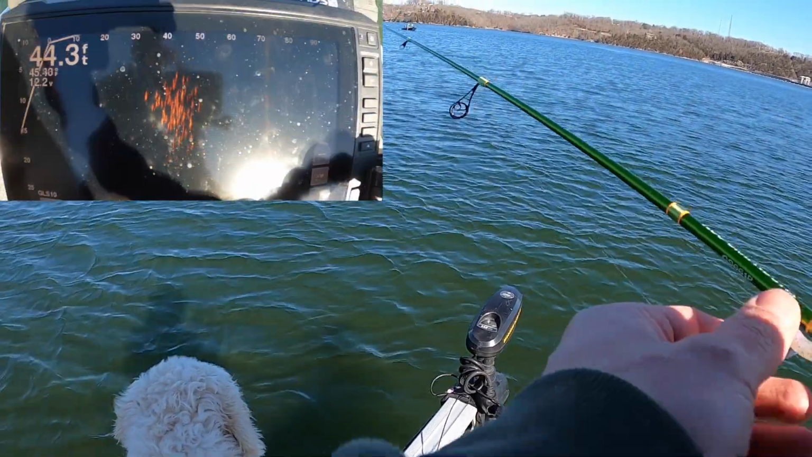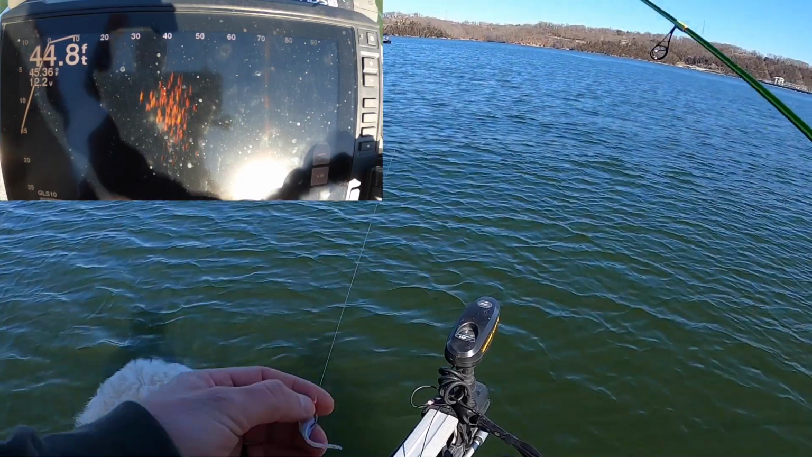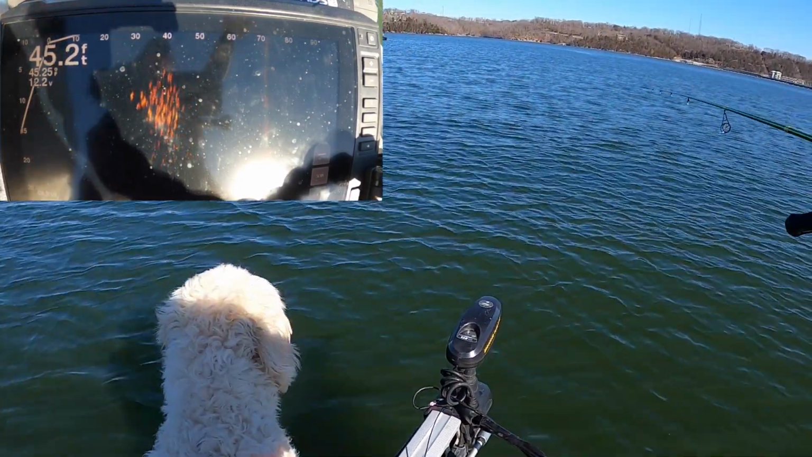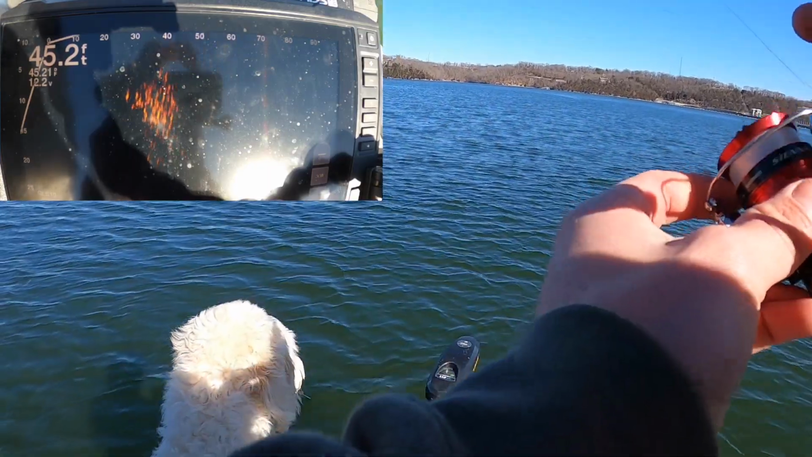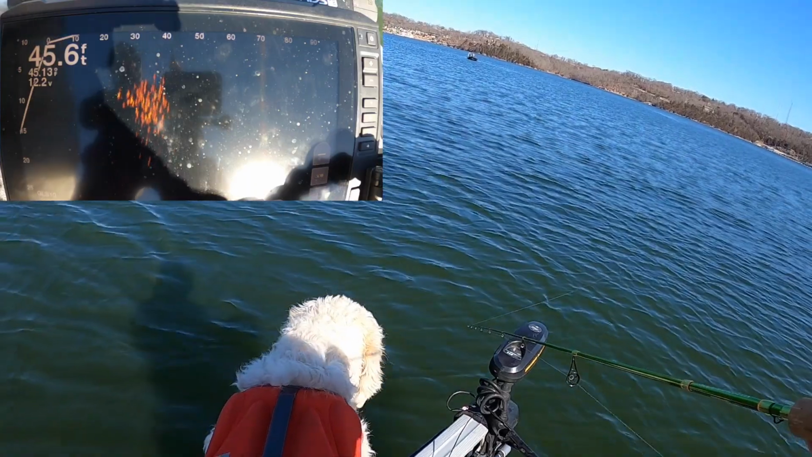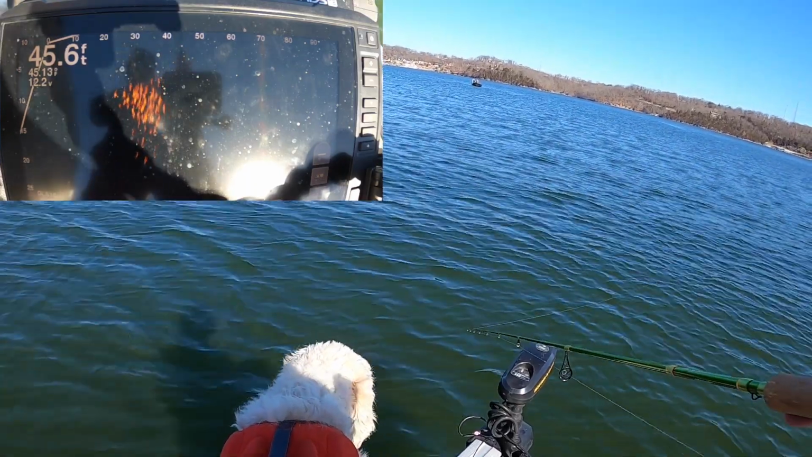Alright, so there's the crappie right there. They're about 40 foot out where my trolling motor's pointing. So I'll cast out there, let it sink just a second or two, and slowly start bringing this in.